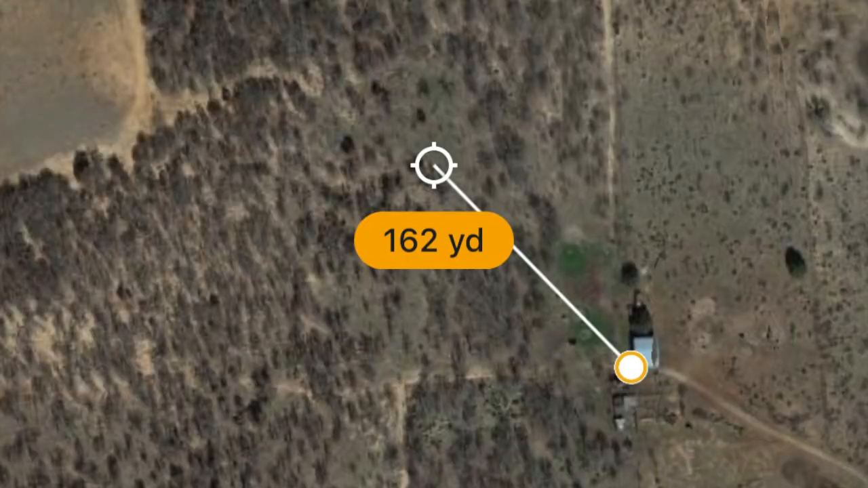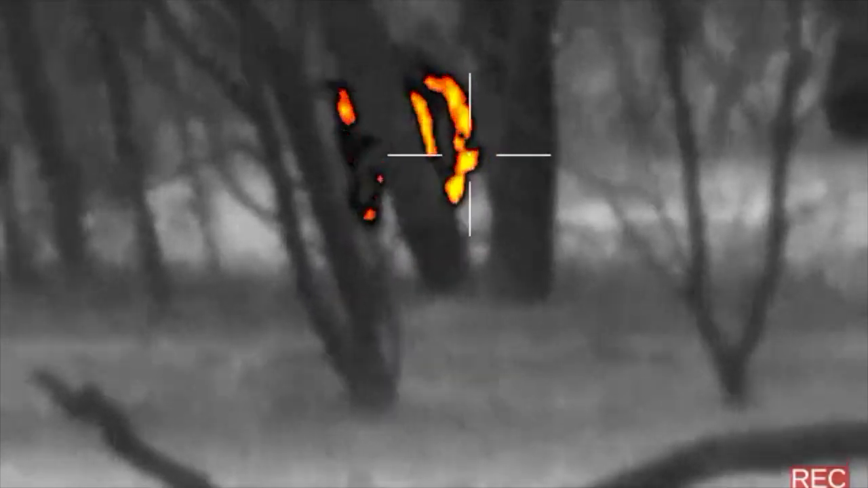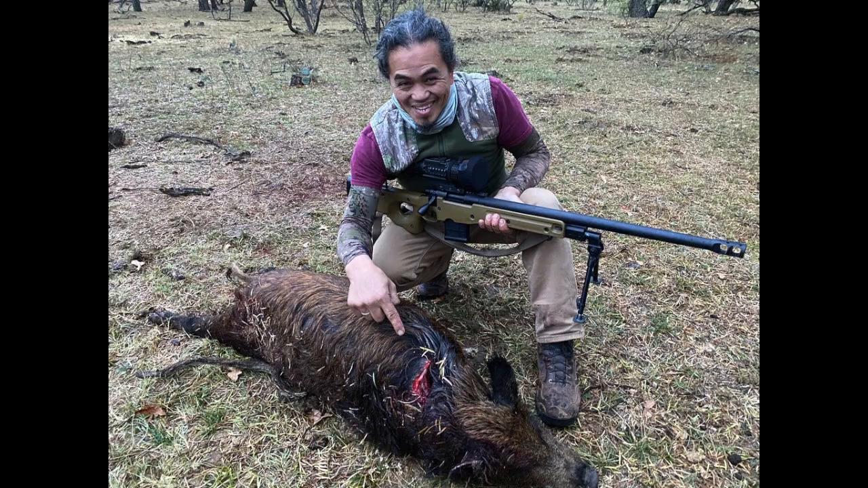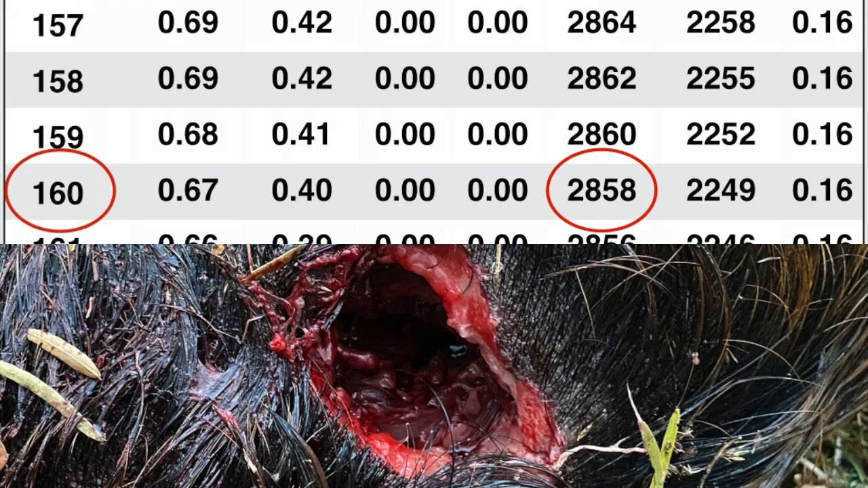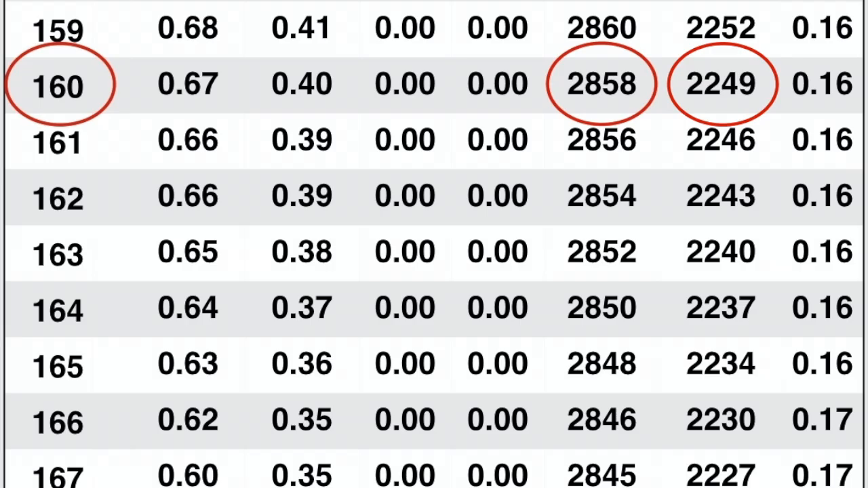At a distance of 160 yards, the Hammer 124 grain hunter bullet tumbled and yawed into this boar, blowing apart his upper shoulder at 2,858 feet per second, completely disemboweling him at 2,249 foot-pounds of energy.